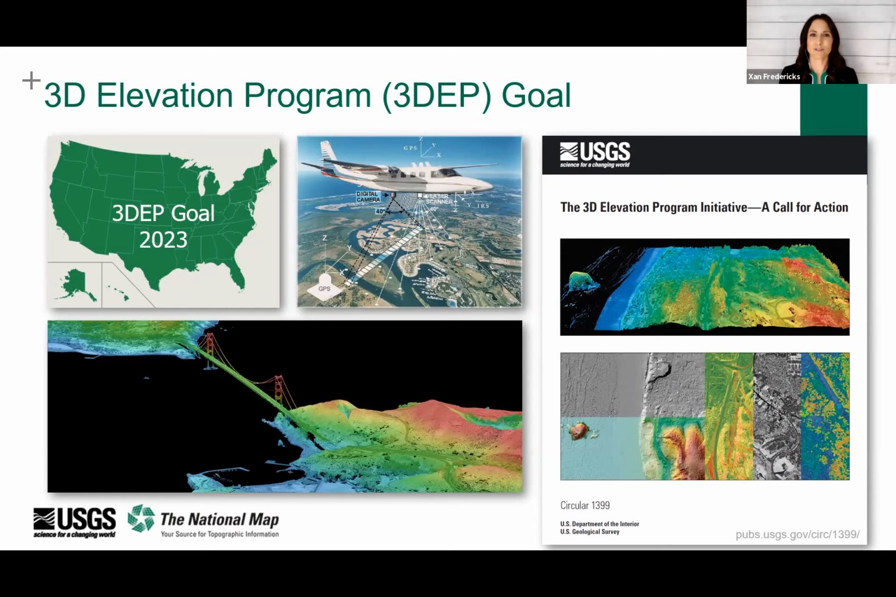We believe 3DEP is transformational because it applies groundbreaking LiDAR data to provide not only a higher resolution bare Earth elevation surface, but also three-dimensional data of all the natural and constructed features. Now, the program also calls for increasing the quality level. That's the sample density and the accuracy of the LiDAR data because it can meet so many more mission-critical applications.